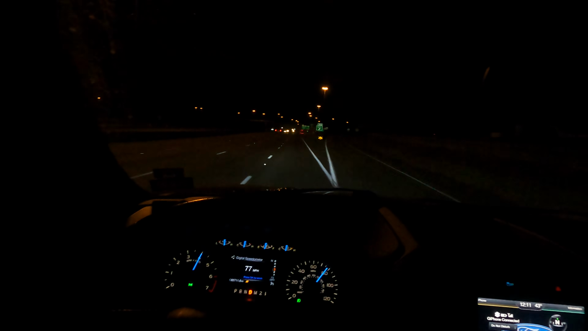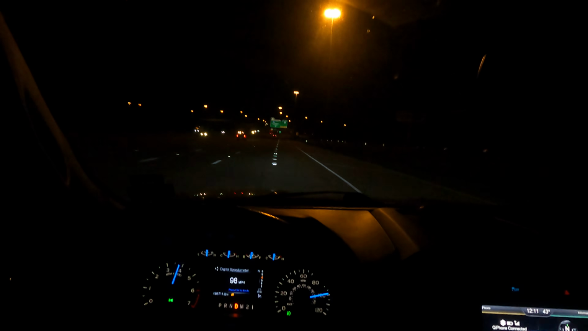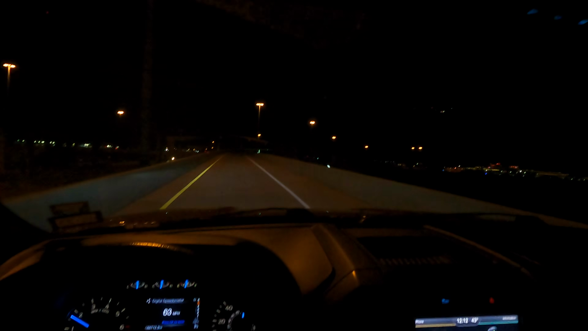A little passing power. So 75, we floor it. Woo. She got to speed quick. Really quick. Wasn't expecting that. Coming over a bridge here. I'm taking it out of sport mode. Don't need that tonight. See how she handles.